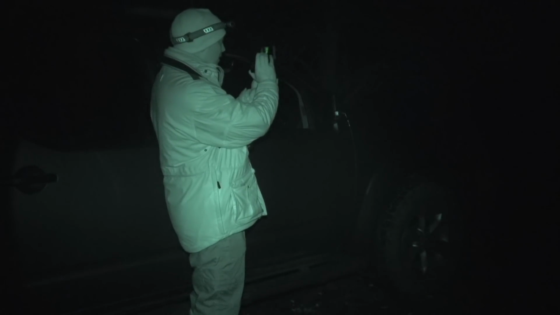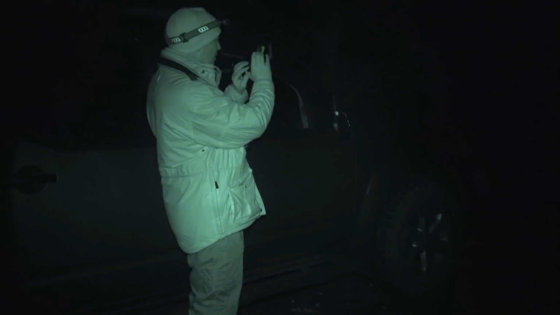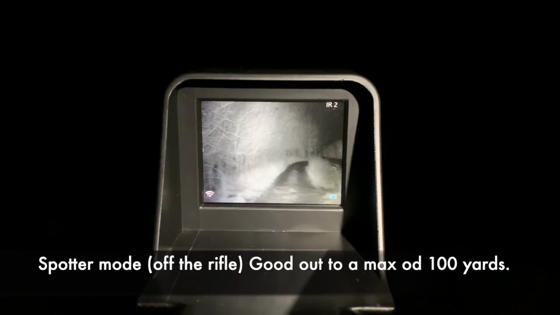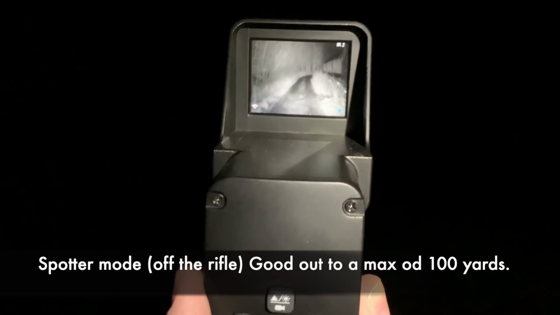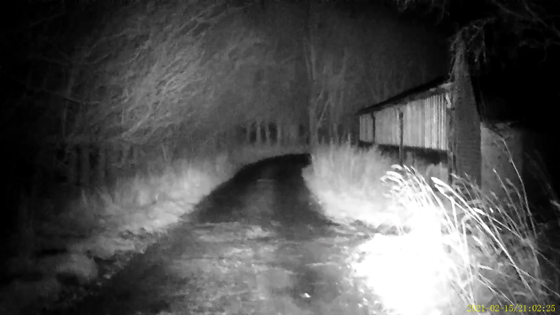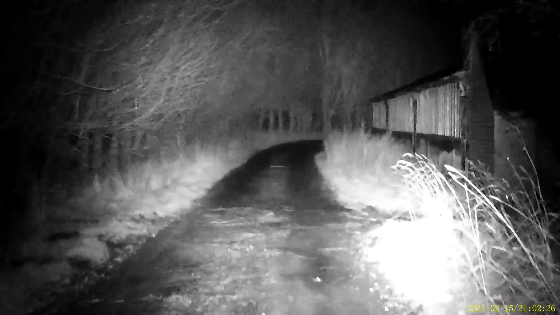A couple of nights later, and I actually get to see in the exact same position what it's like to use at night time. That's 100 yards down there, and you can see that quite clearly. Press record. You may notice that it was only on the IR setting 2 there, so there is another setting to make it a little bit more powerful, but in that area in particular it just seemed to white it out quite a bit on the trees.